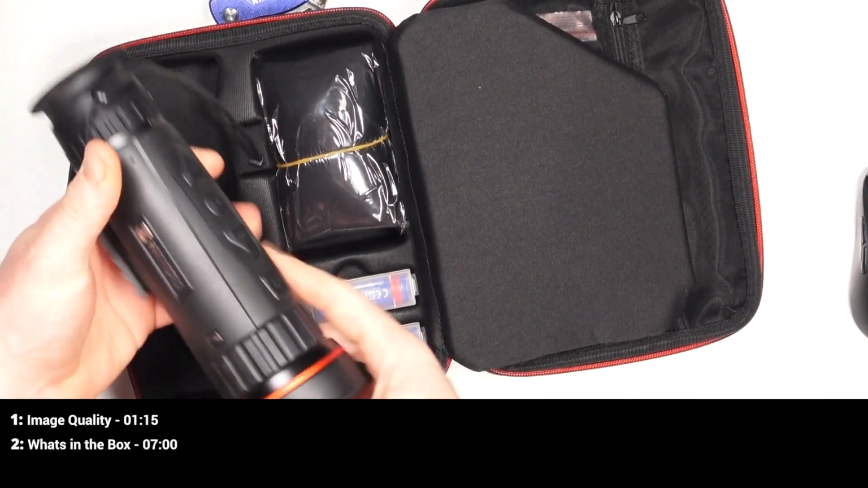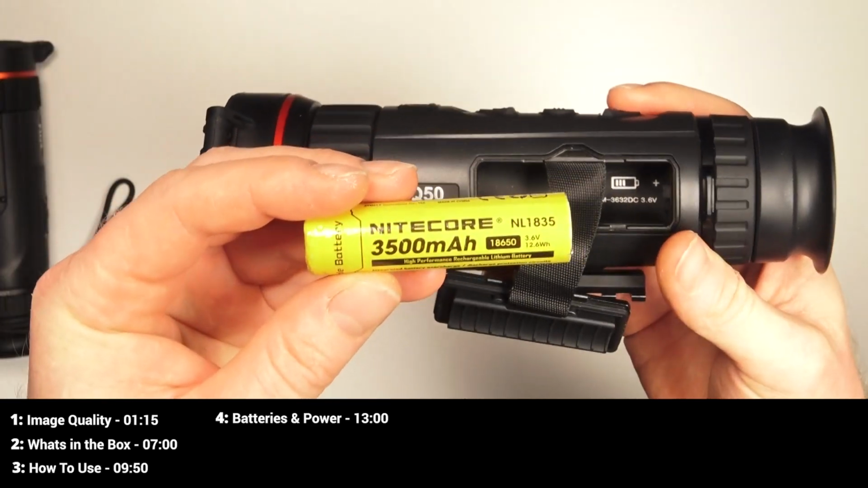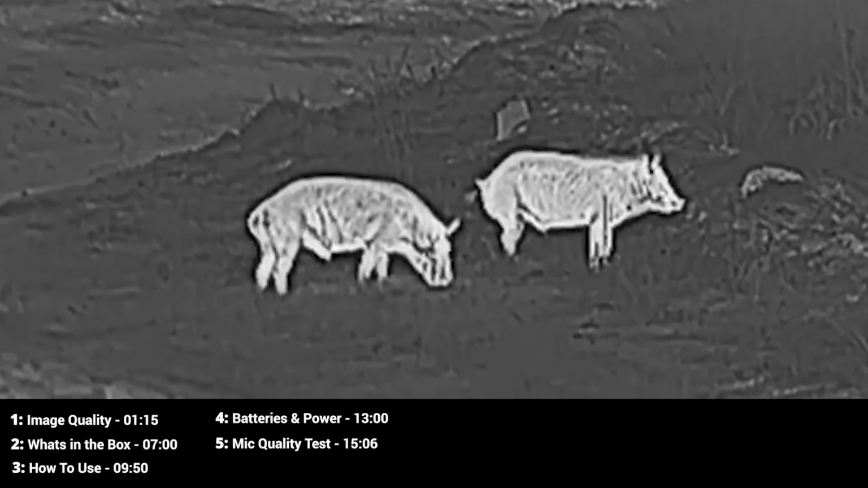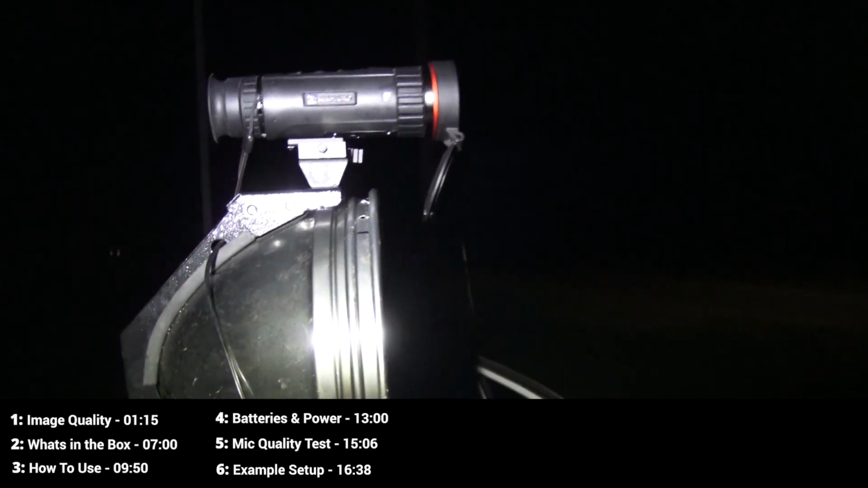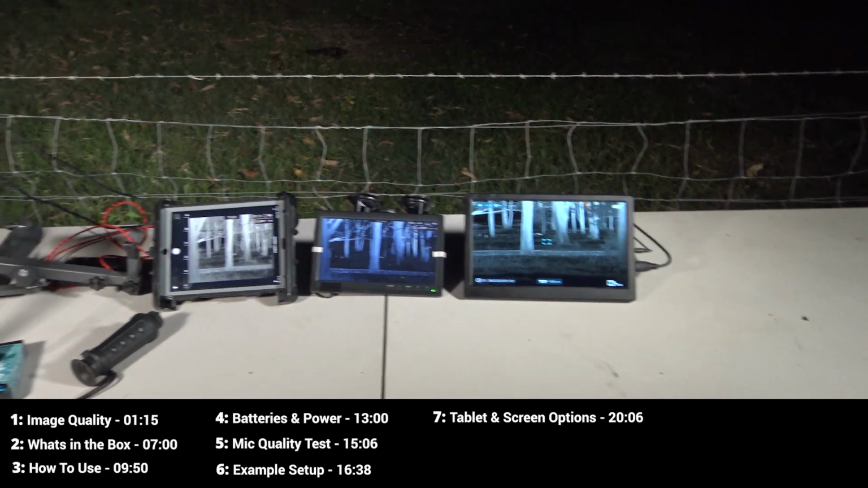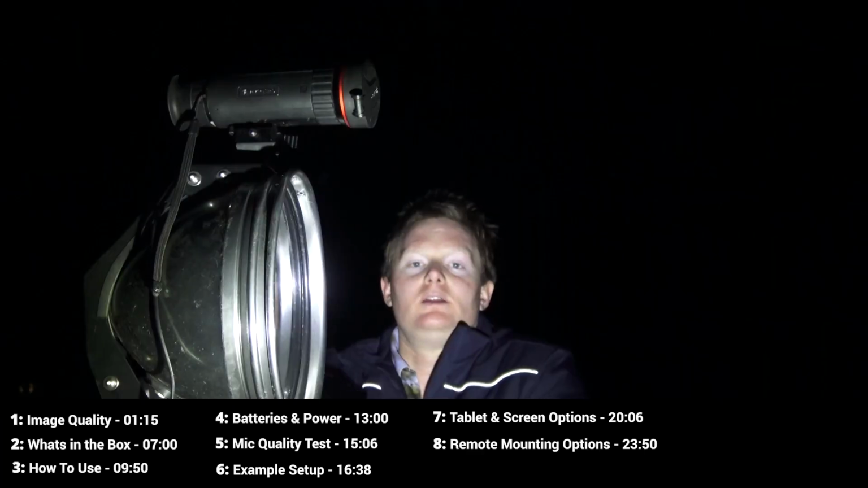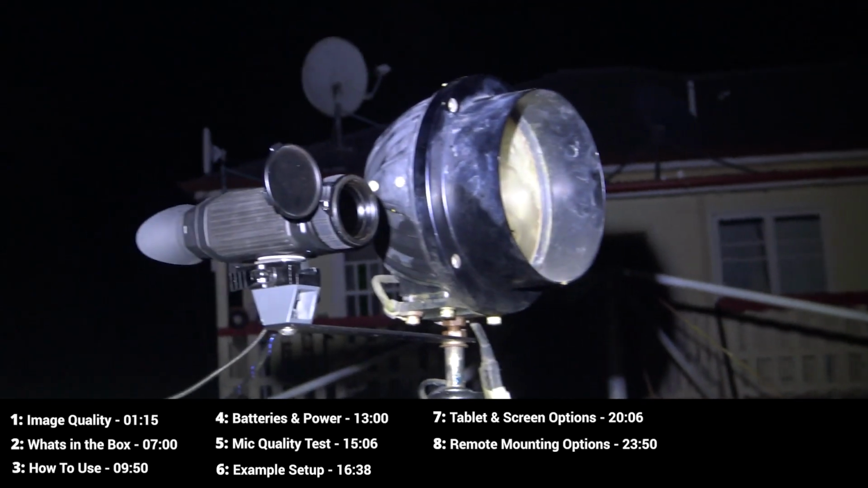We then take a look at what's in the box, how to use the thermal, batteries and powering options, as well as a microphone quality test. Then we take a close look at an example remote mounted spotlight setup, not to mention tablet and screen options. No, that's not all. We go through all the different methods for mounting a thermal to your light as well.